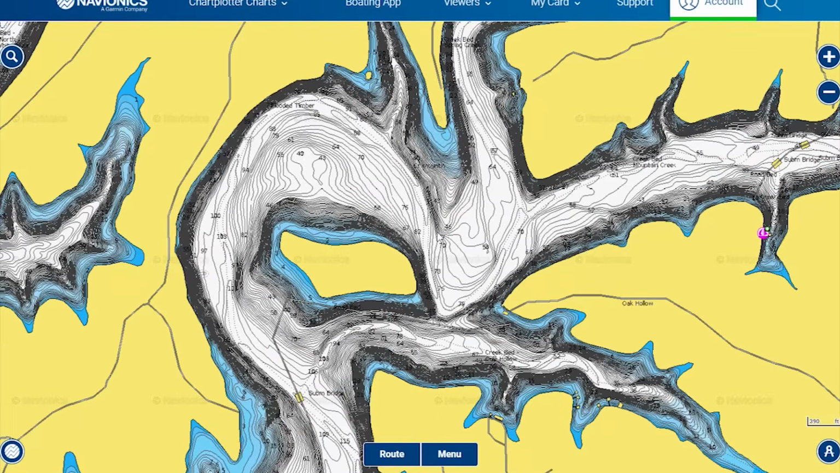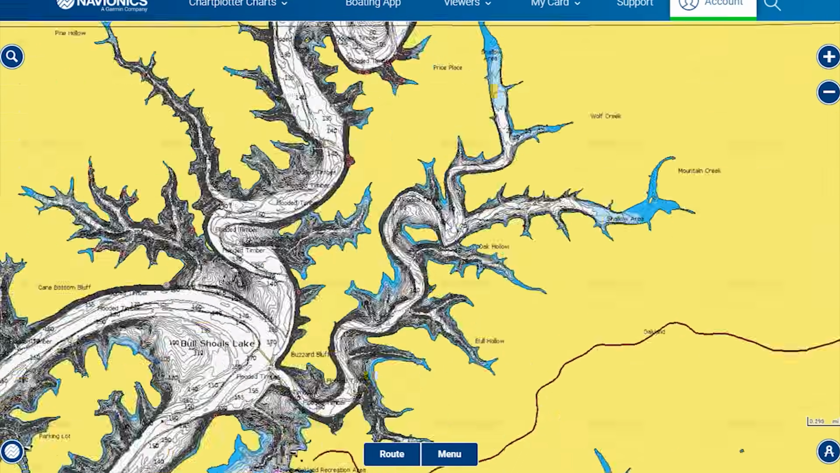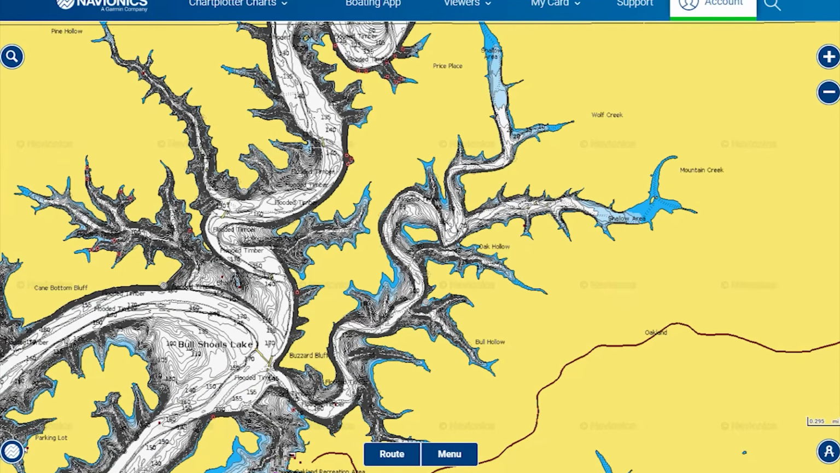Okay, guys, we're going to look at some maps real quick. I've got a section of Bull Shoals right here that I think would be great to talk about and discuss here. Then I'm going to go to Lake Washita. Then after this segment, we're going to go to the new updated part of finding the bass offshore, okay? This is the new added addition to it.